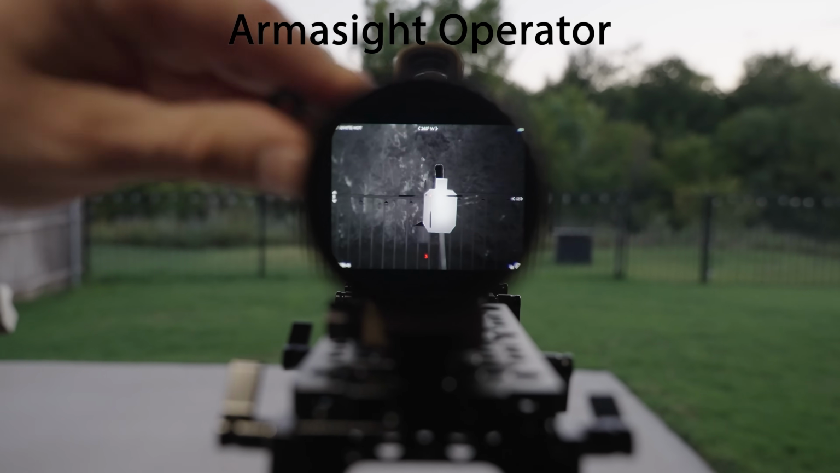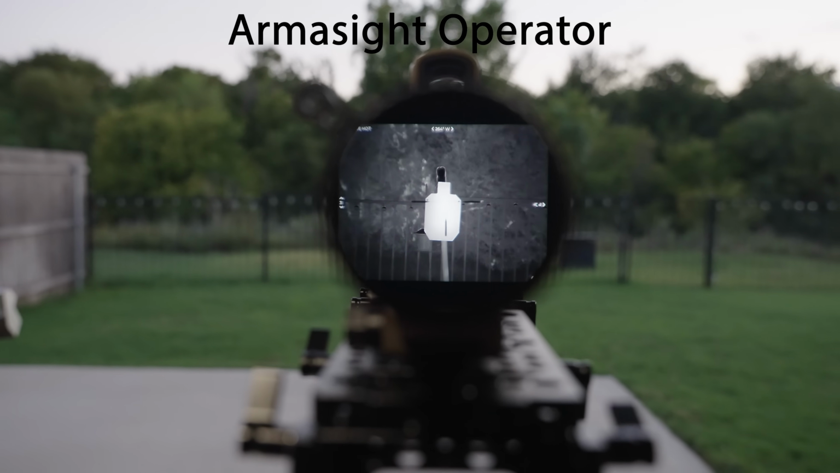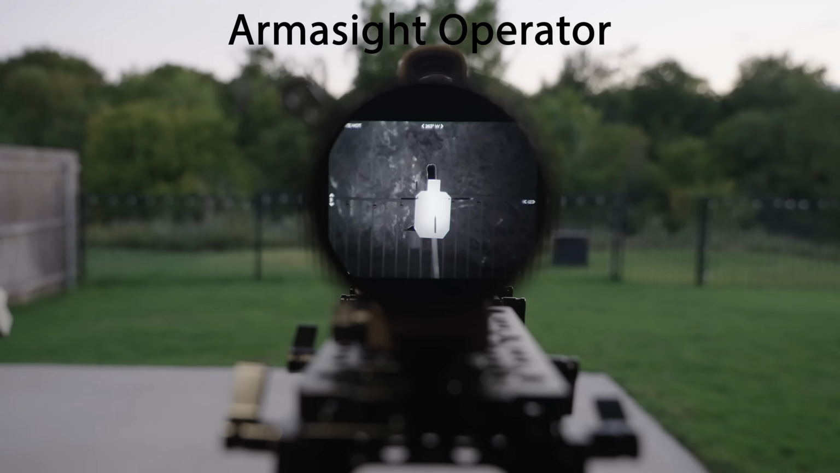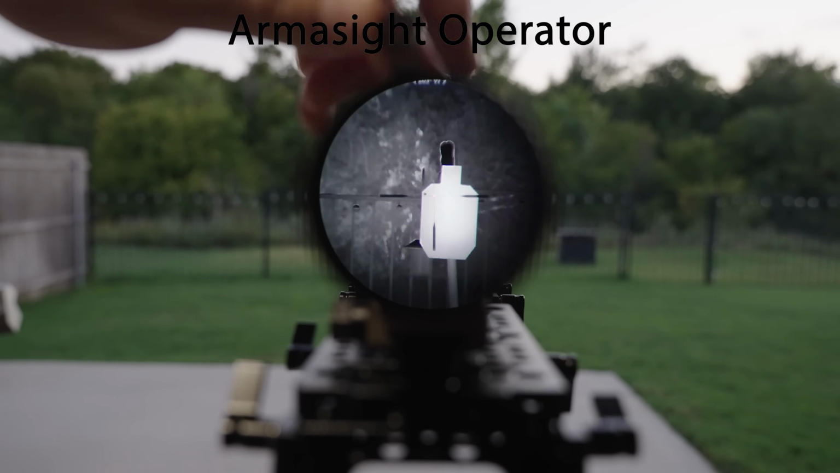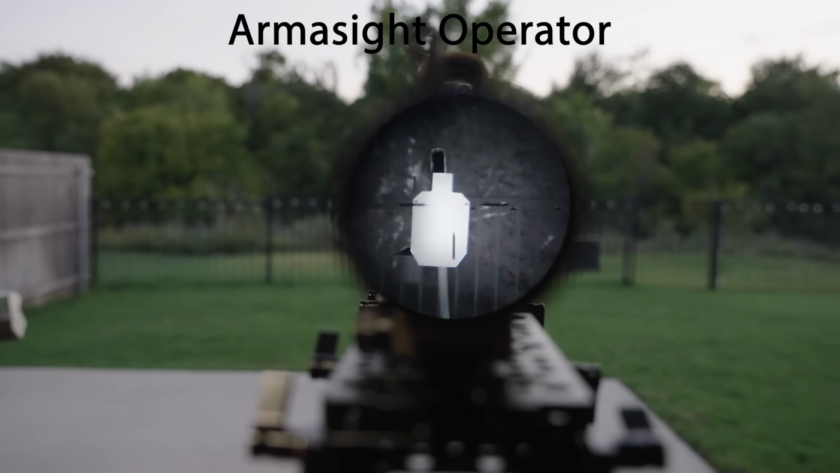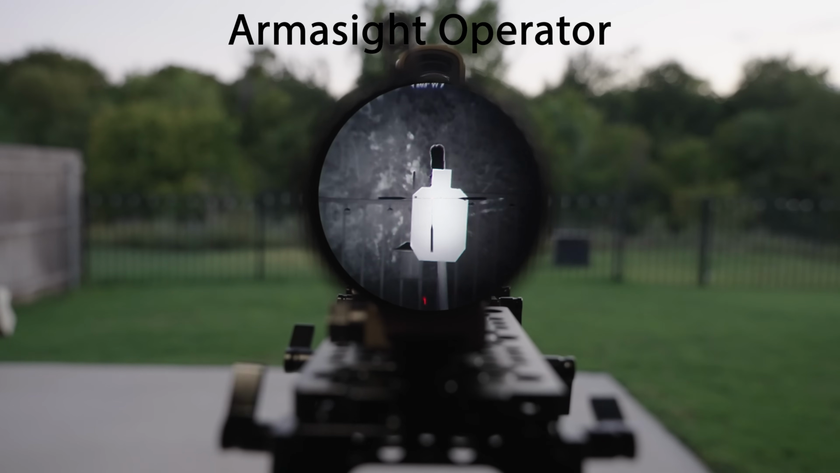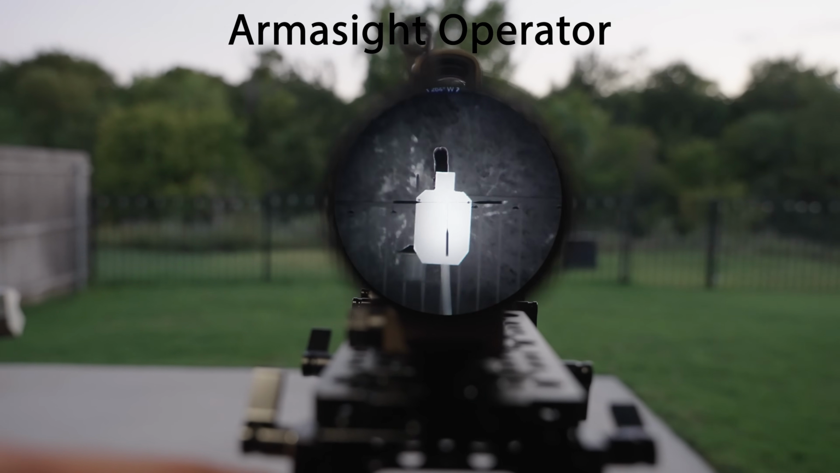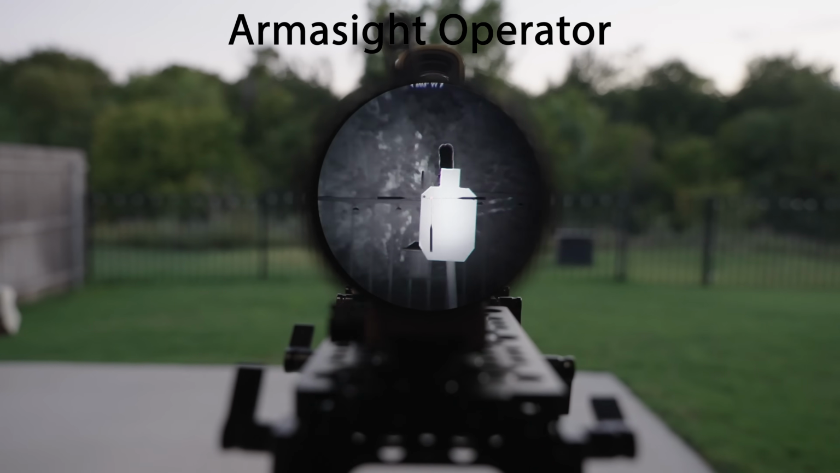Go ahead and go to 1.5 power. So at 1.5, we start losing the horizontal, so we're losing it a little bit earlier than what was on the Guide. And we start losing the vertical at about 2.75 power. So that is pretty much on par with the Guide. So they likely have a similar negative magnification there on that optical assembly, because they are both pretty much purpose-driven clip-ons. So that looks pretty solid there.